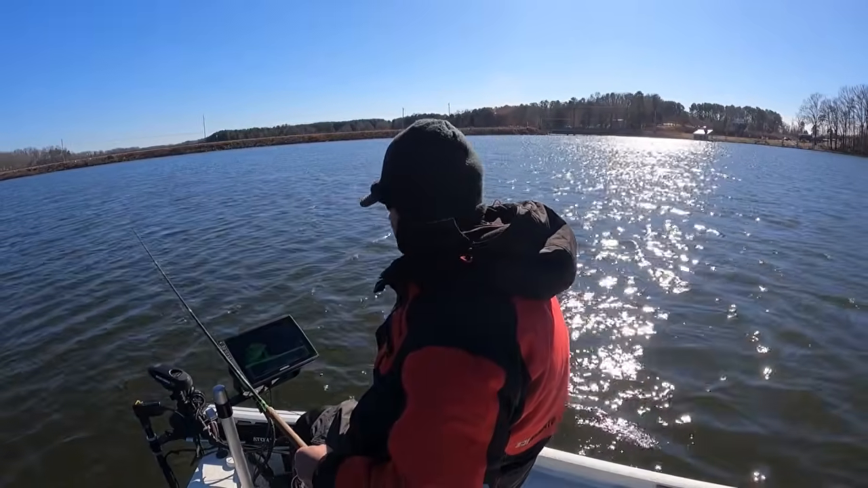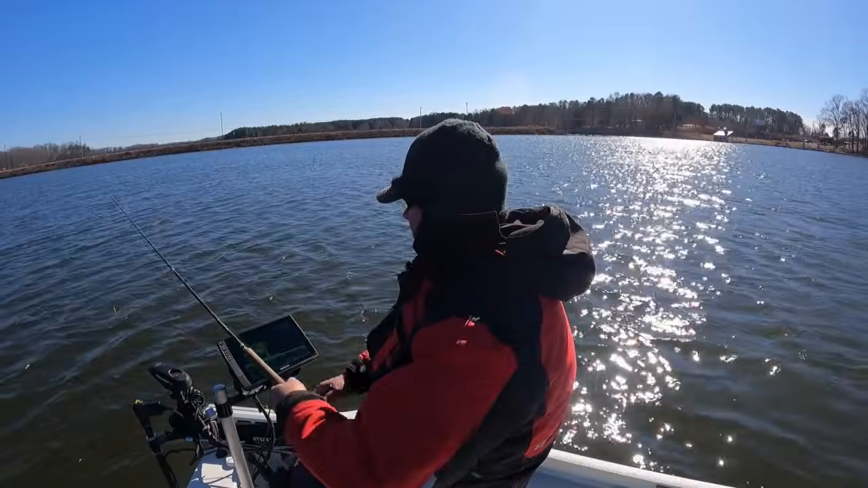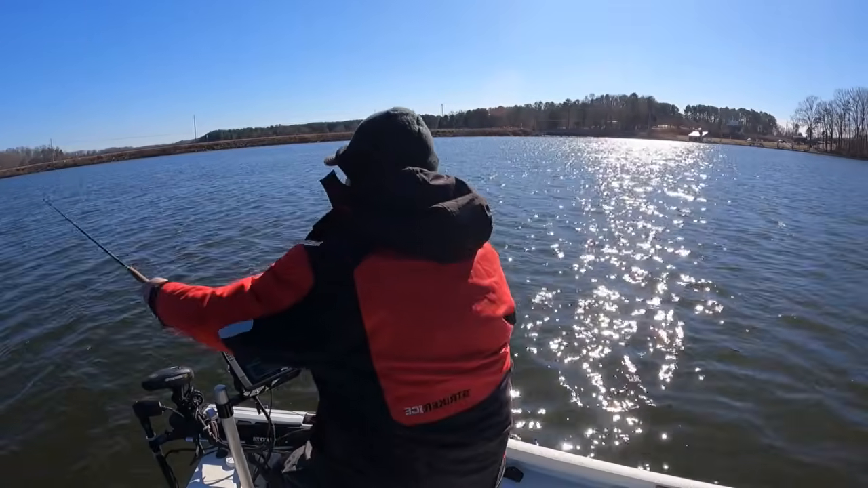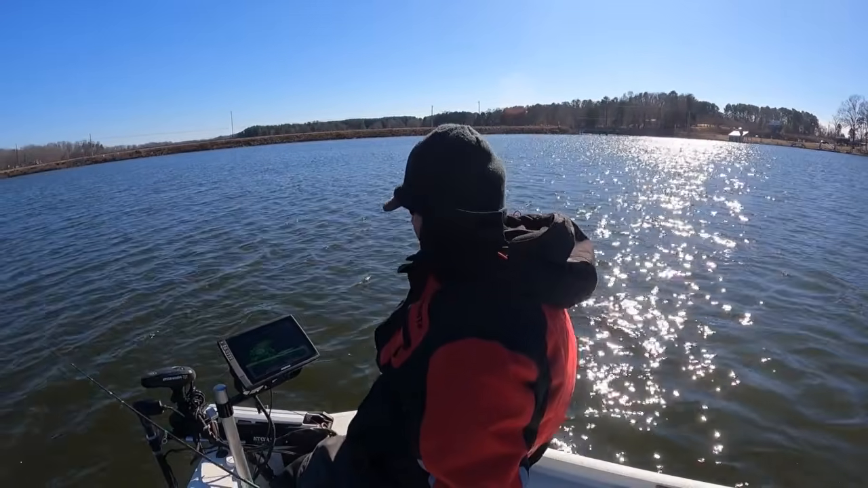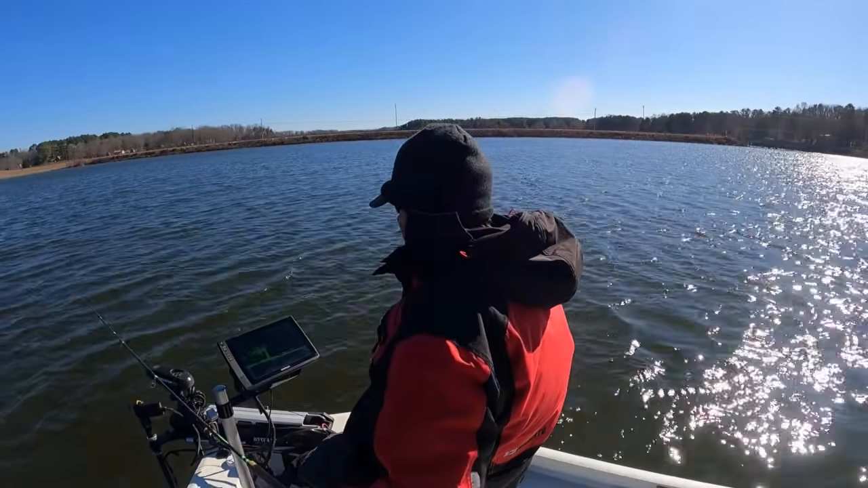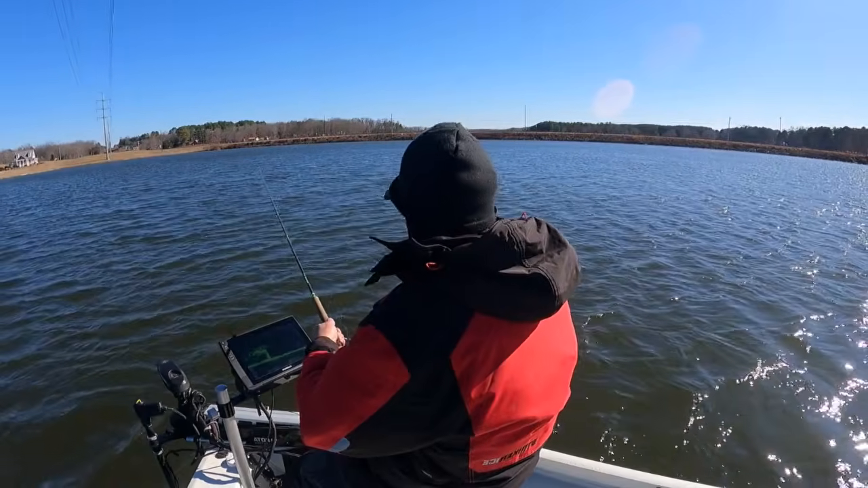We'll just see what they do. I'm attempting to spot lock and pitch into them. I'm trying to keep the weight of these lures as light as possible, and I'm fighting the wind bad out here. I'm out here in the middle.